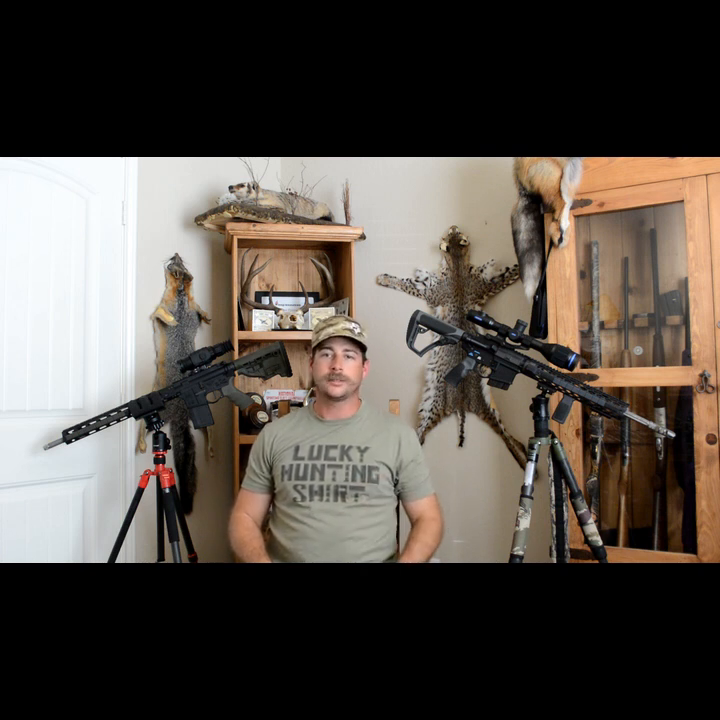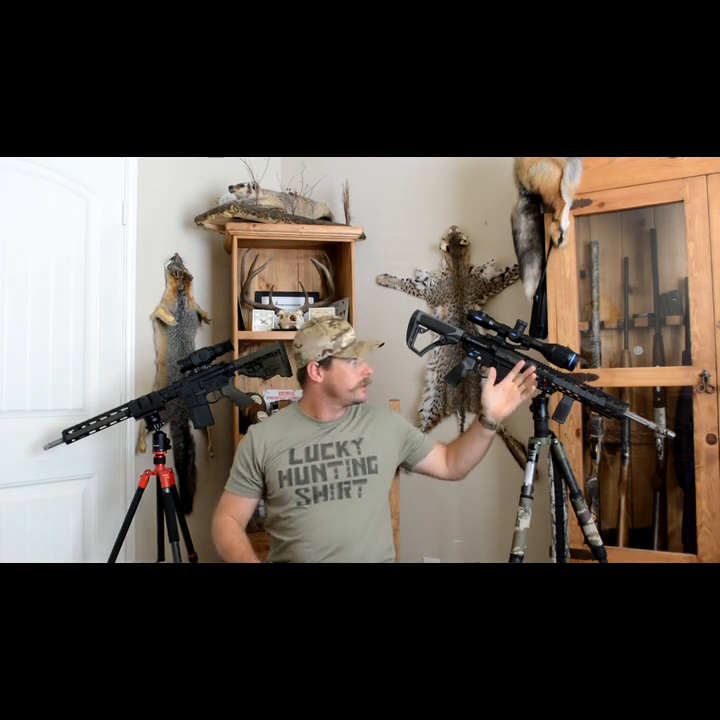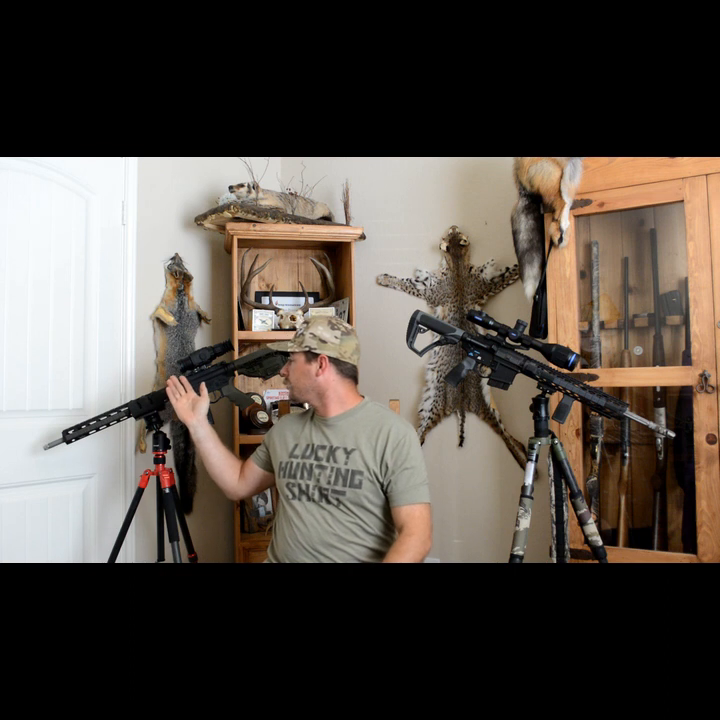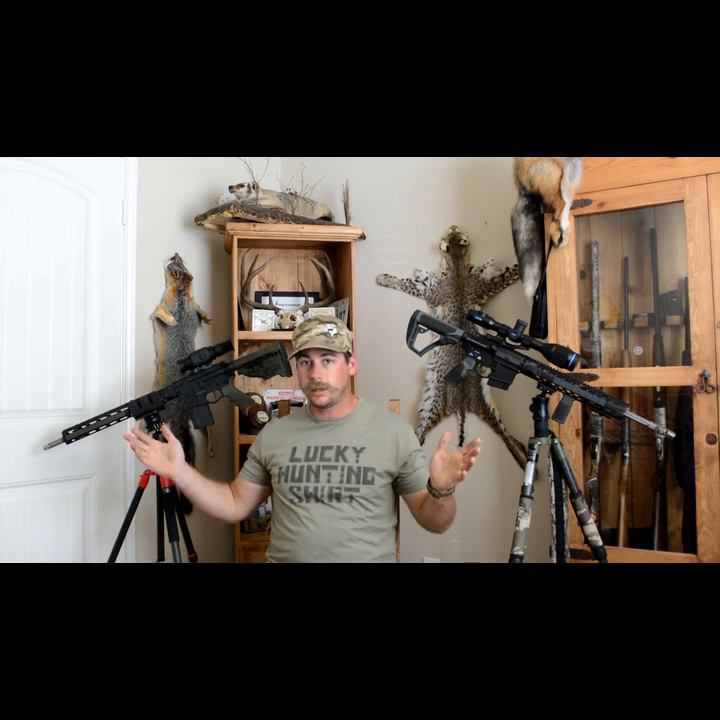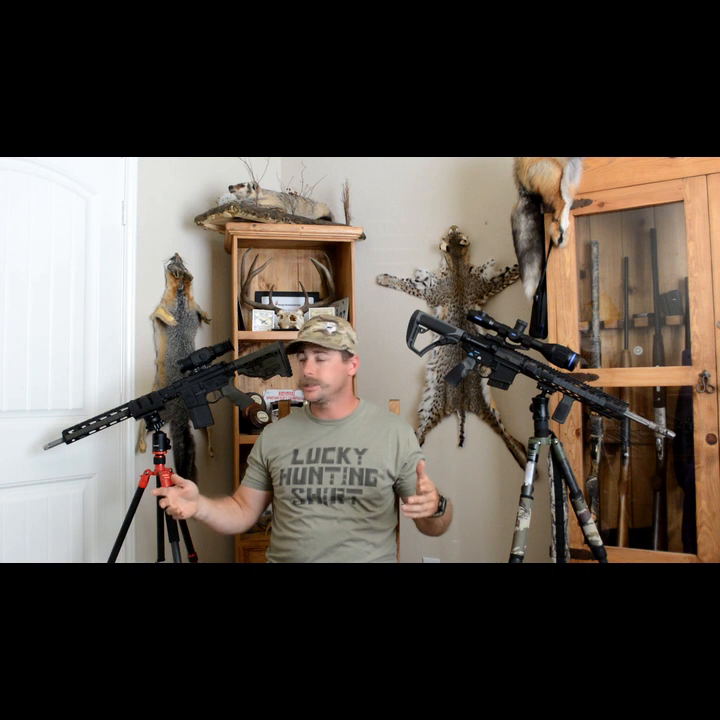Going to do a little comparison of a couple scopes today. Over here to my left, your right, we're looking at the Pulsar Thermion XQ38. And then to my right, your left, is going to be the Hogster R35. Now, these scopes, as far as numbers go, are pretty close to the same. They're both 384 by 288 resolution, 17 micron, 50 hertz refresh rate.